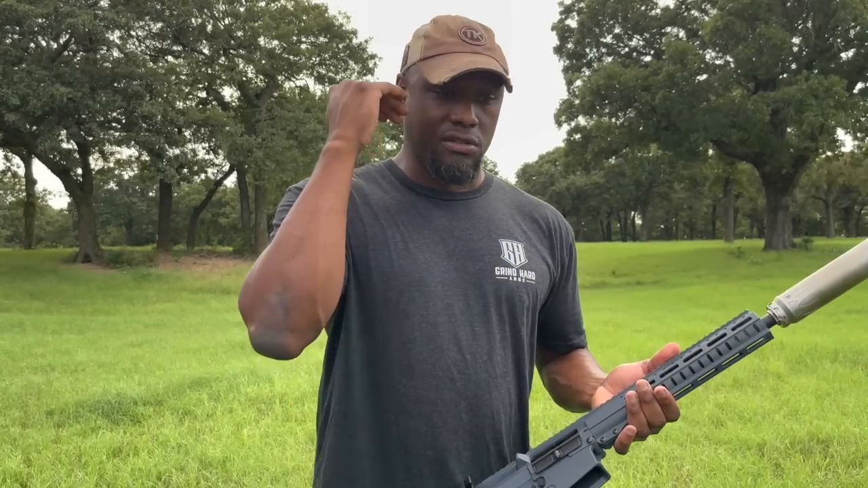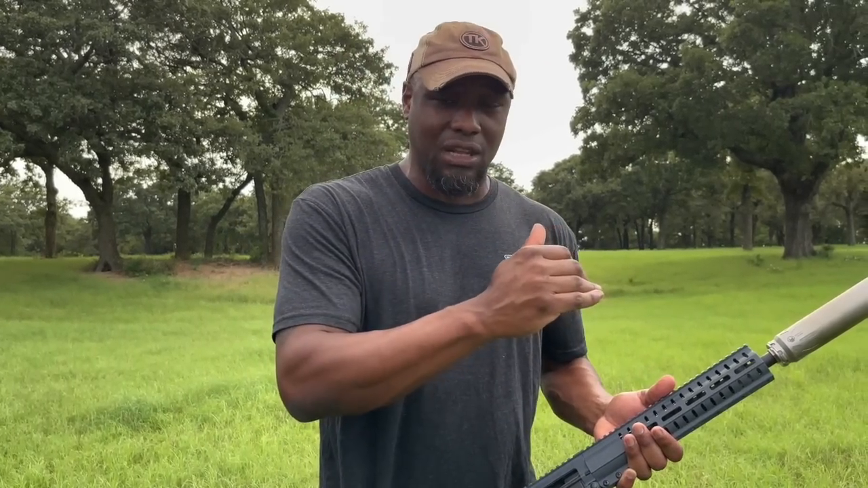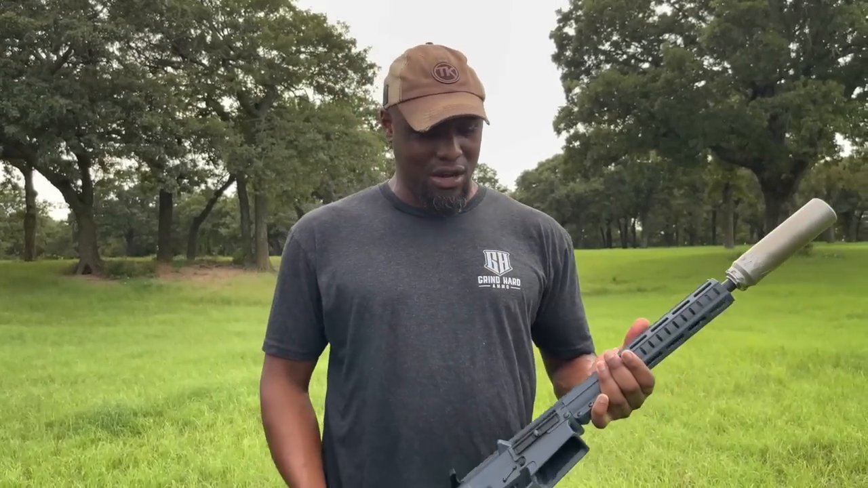When I get rigs and I hunt and I shoot them, they're specifically set up to hunt. I don't care about distance shooting. I don't care about sub MOA groups at 100 yards. I don't care about that. I want to make sure this gun is running reliably. It shoots accurate enough to kill pigs, and I go hunt with it.